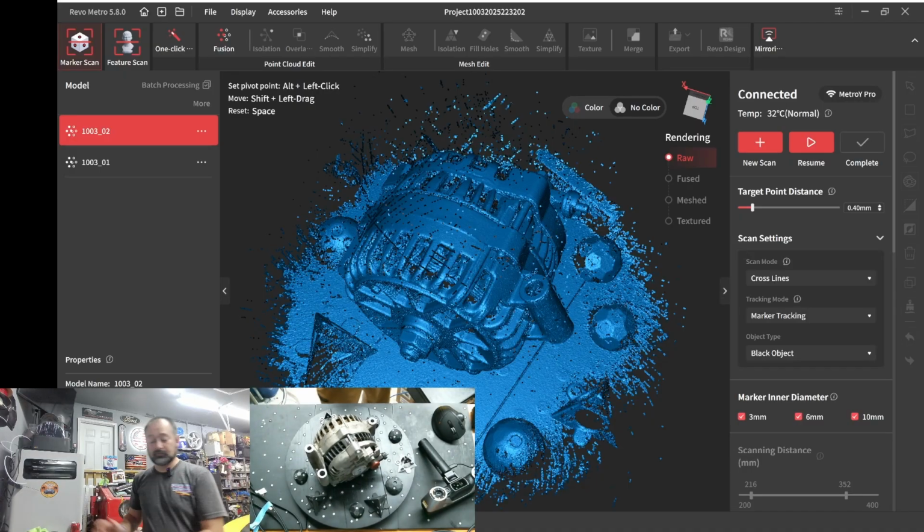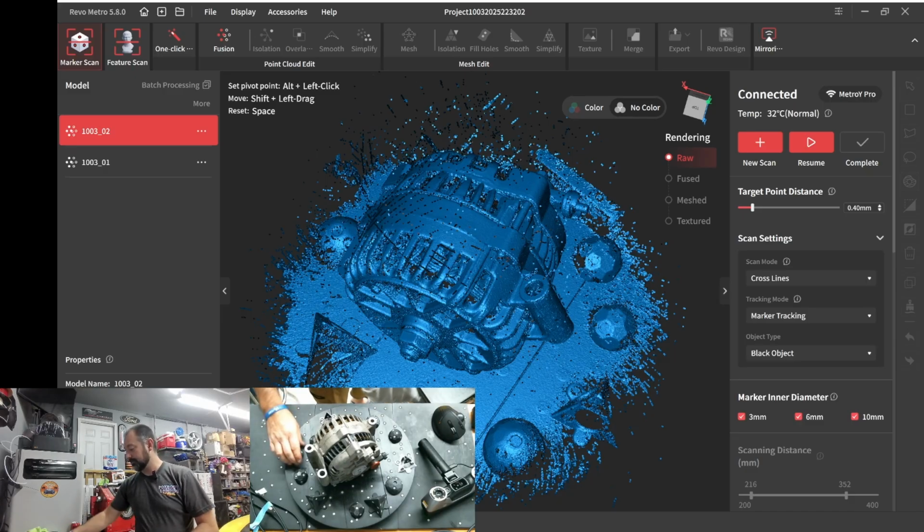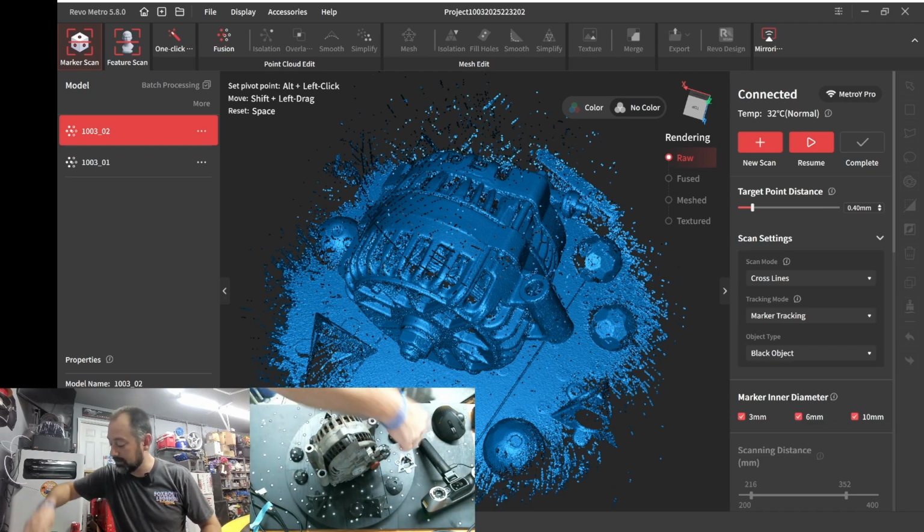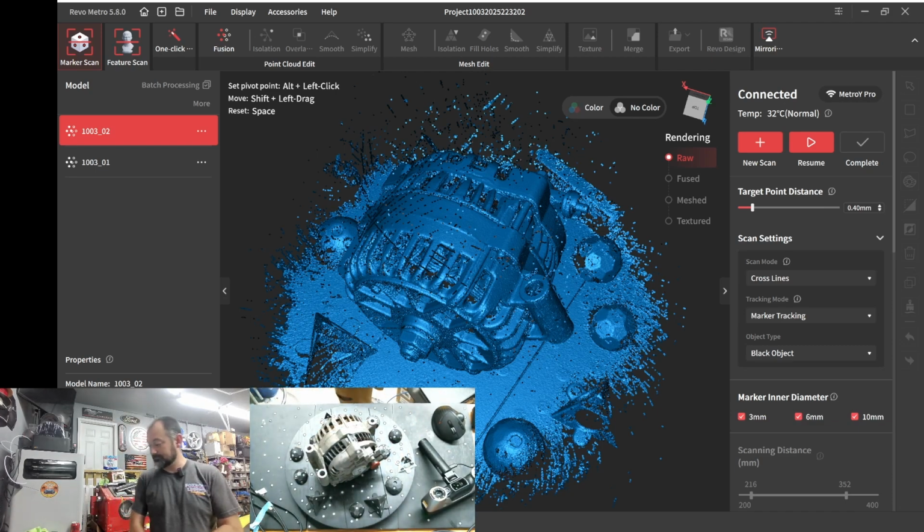Because if it shifts while you're scanning, you kind of just lost your accuracy. Like I said, just print a bunch of these. All you're needing. But look, I'm not marking the part at all. So that's a plus, right? Right. That's a good guy right there. Okay. Let's keep trucking. New scan.